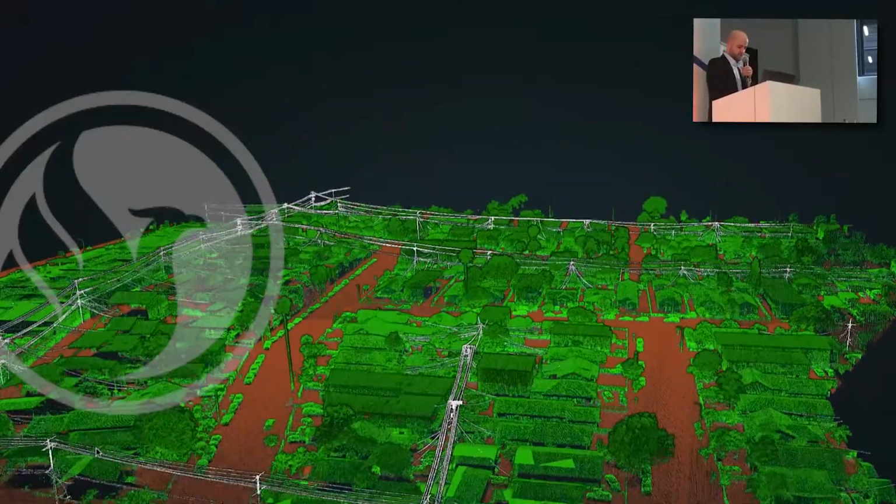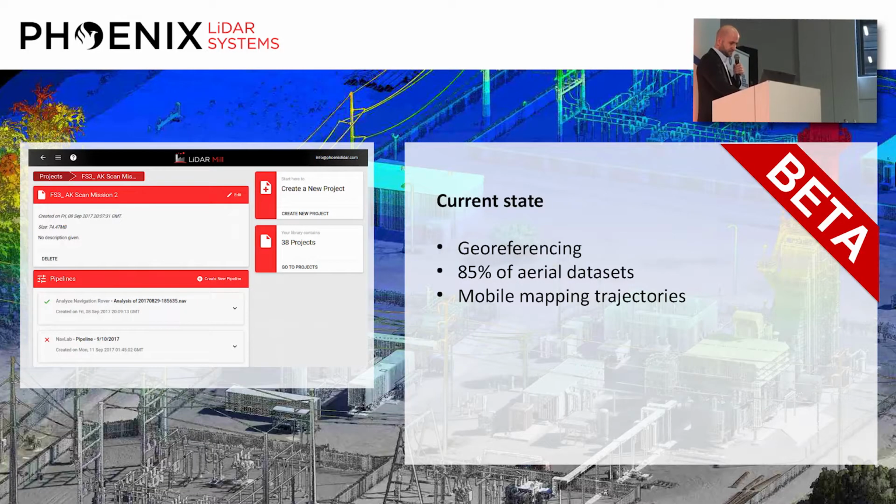That part of LiDAR Mill is still in beta. So we're currently still working on LiDAR Mill. We're doing a public beta now. We have been evaluating this with our existing customers over the last few months and gotten some quite positive feedback. So we're now trying to extend the range of testers. Yeah, we're hoping to extend that a lot during the next year and offer more and more comprehensive post-processing that's automated.